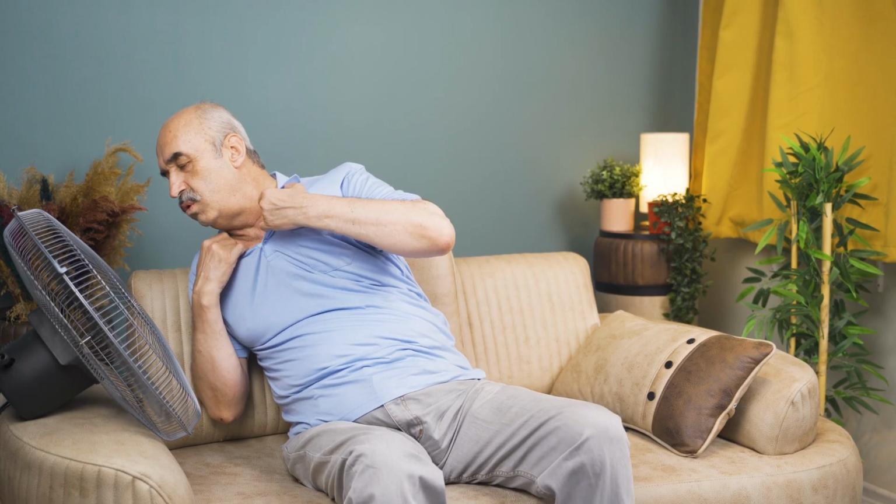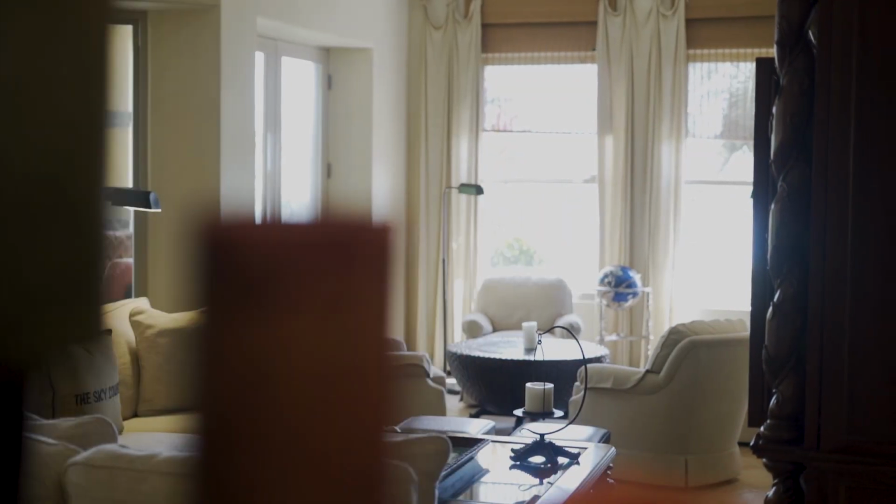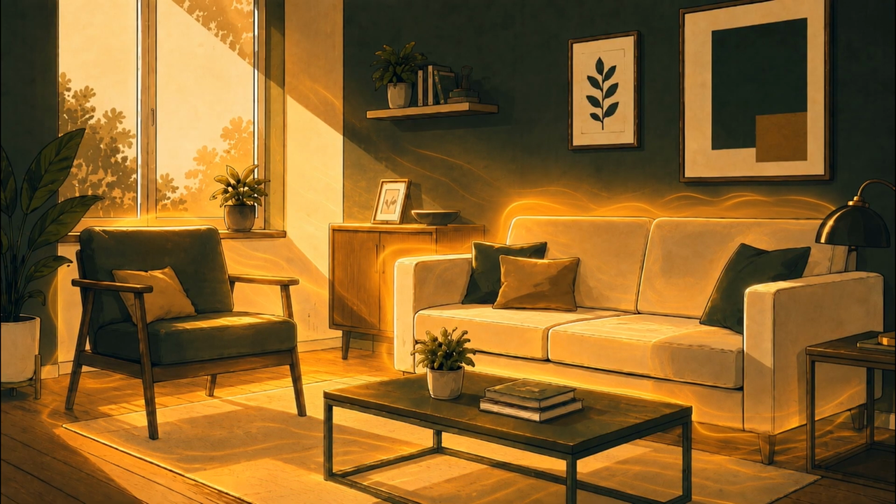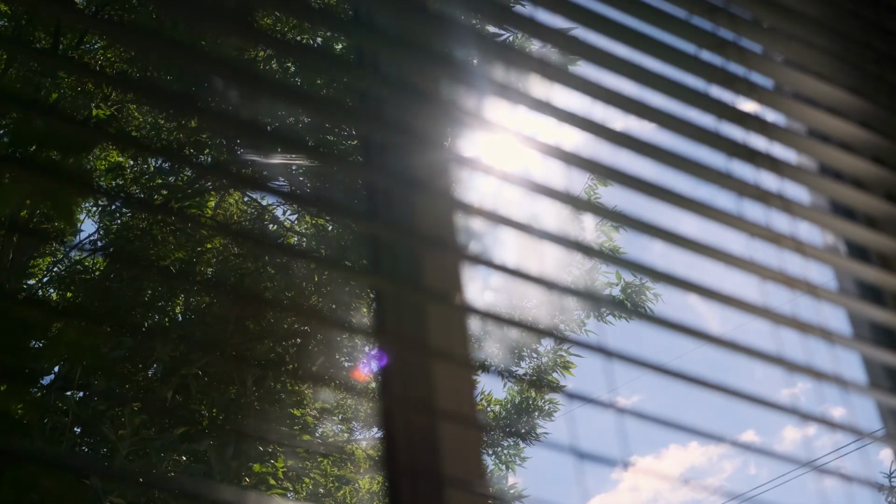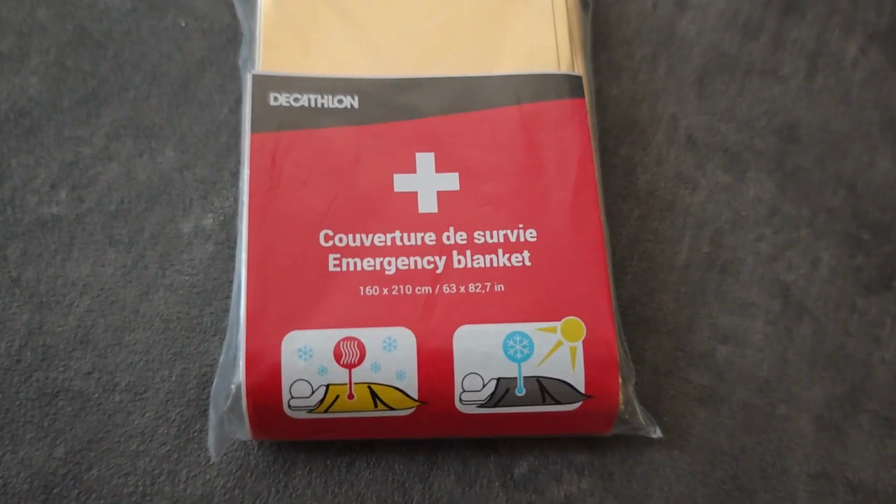I know that feeling. Once the floor, furniture, and walls are warm, opening a window doesn't magically reset the building. Everything inside has absorbed heat, and it'll keep releasing that heat back at you, even when the cooler evening air finally arrives. So instead of waiting for the room to overheat and then fighting it, let's stop some of that heat before it crosses the window. This emergency blanket is the main trick.